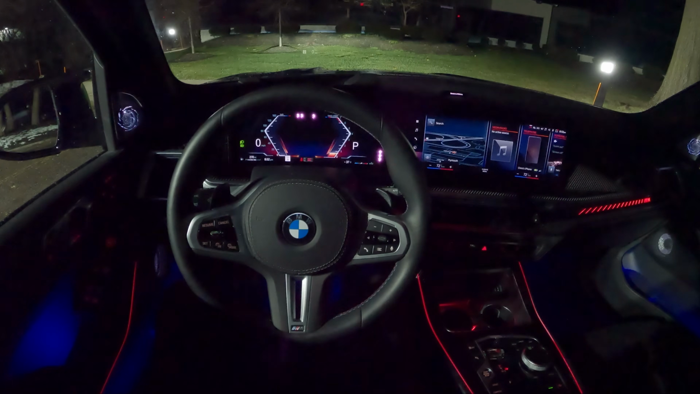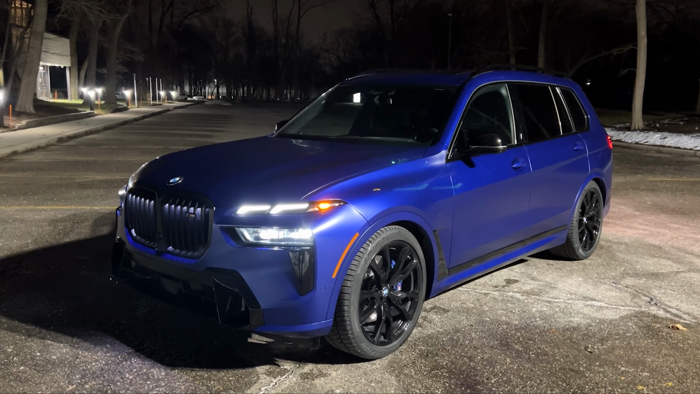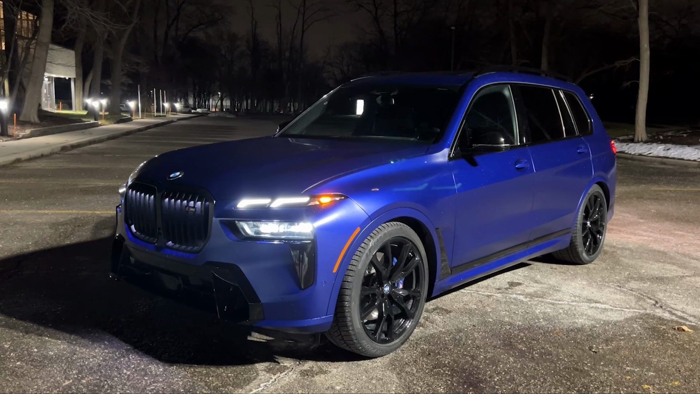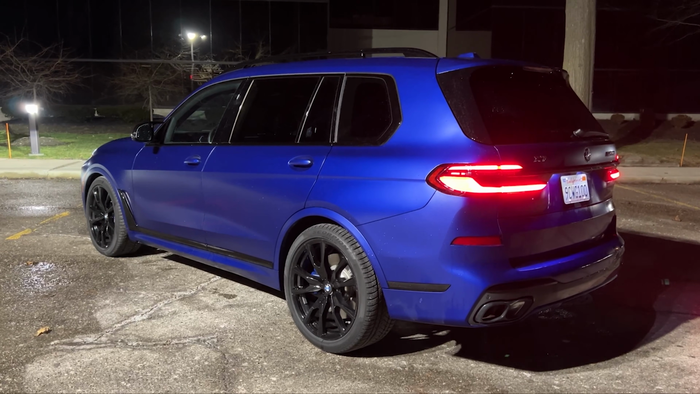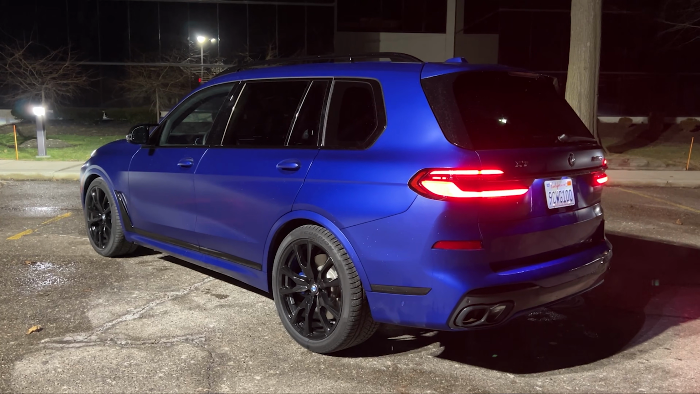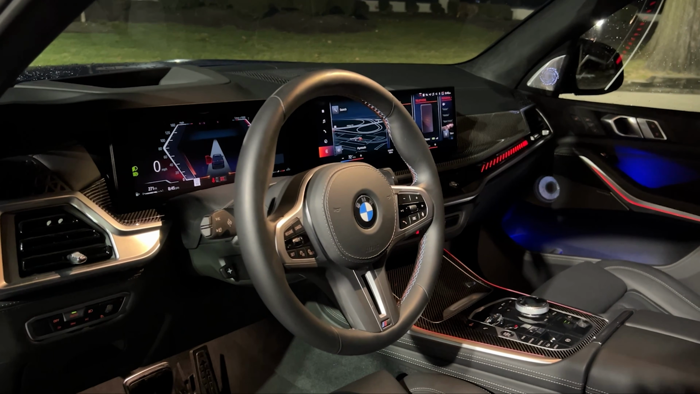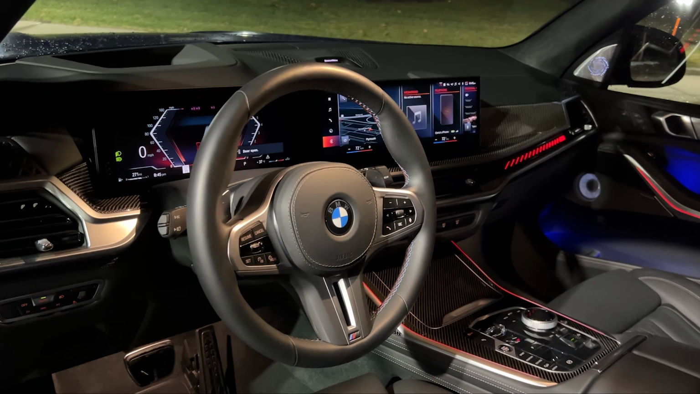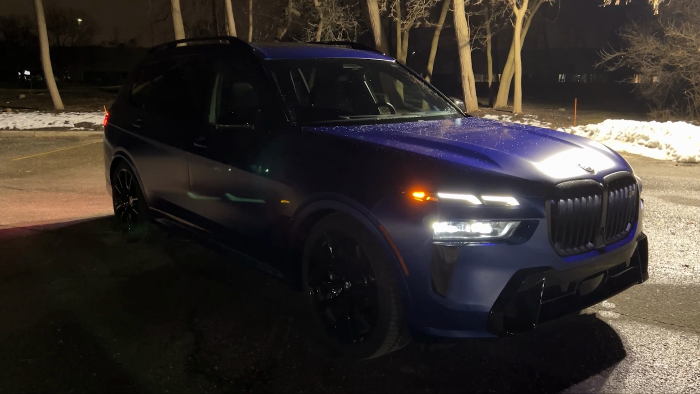Tonight, we're driving the 2023 BMW X7 M60i. We have a 4.4-liter twin-turbo V8 that makes 523 horsepower, 553 pound-feet of torque. That's mated to an 8-speed automatic transmission. We also get a 48-volt mild hybrid system. This is a refreshed X7 for the 23 model year.